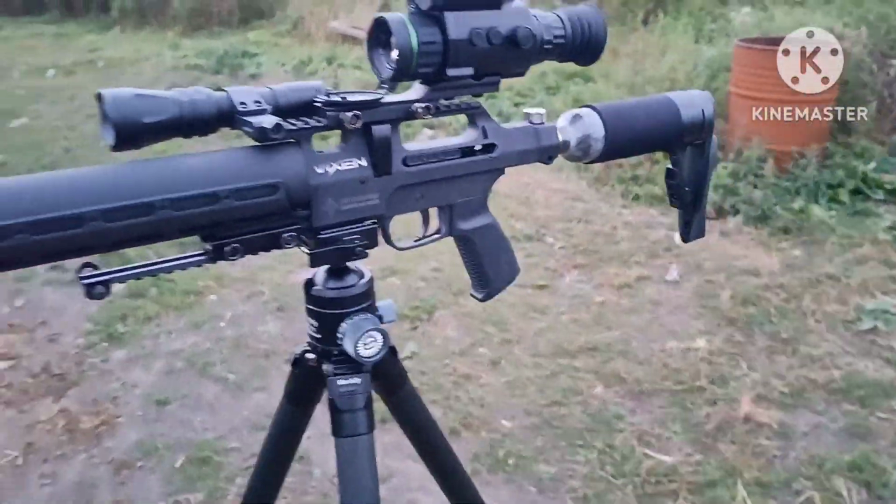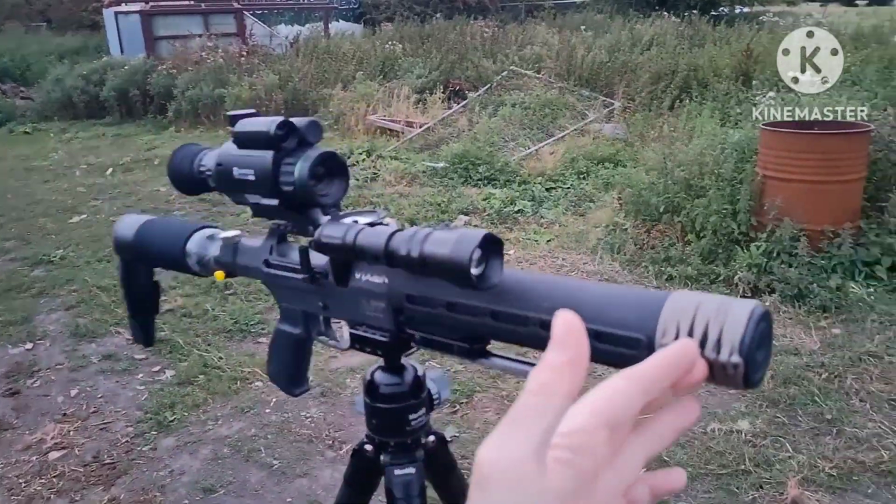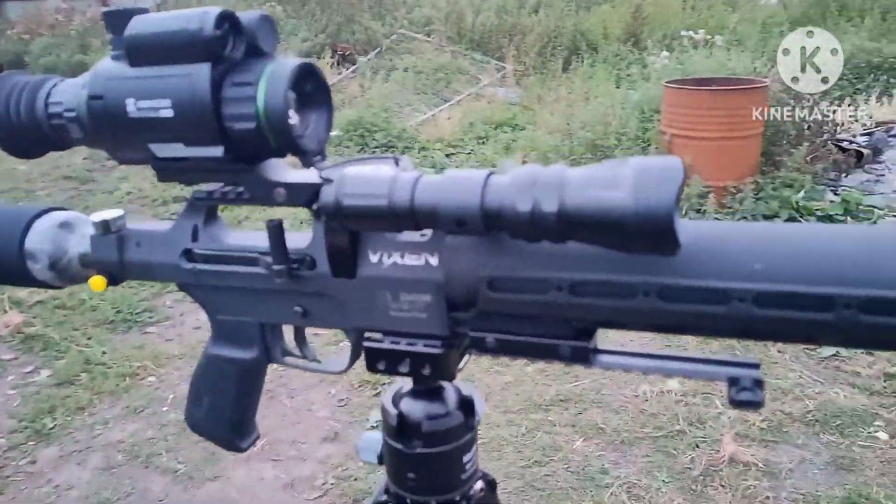One more spin around of this absolutely stunning shooting rig. What a thing. Absolutely lovely.